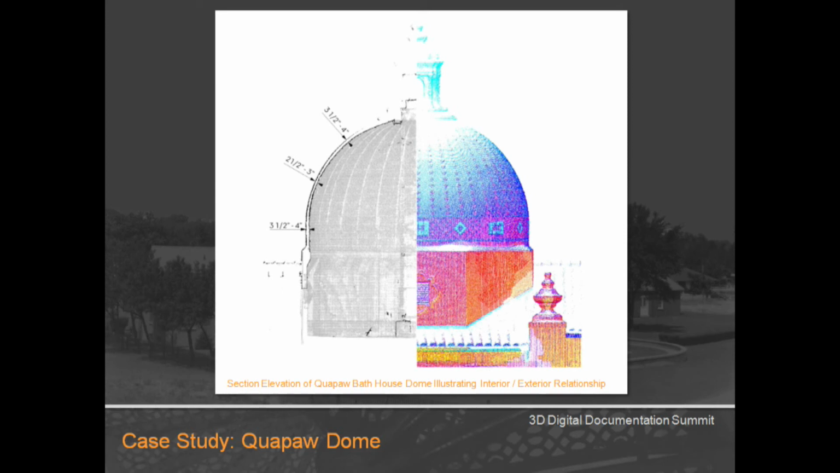Ultimately, it was determined that the change in thickness was not enough to have an impact on the structural integrity of the dome. It was just a remnant of the construction methods at the time, but it did help us understand more about the dome, and was a completely non-invasive process, which was one of the goals on this project.